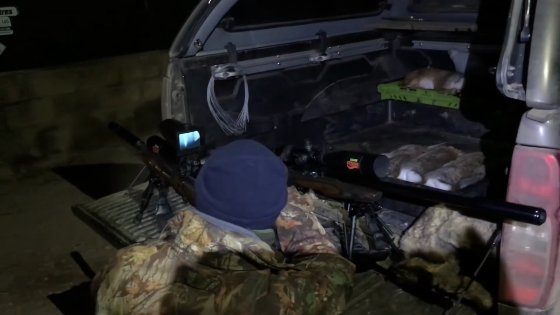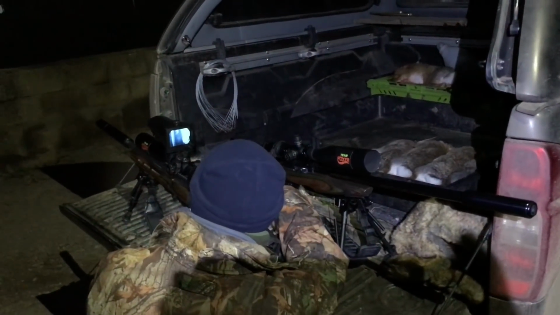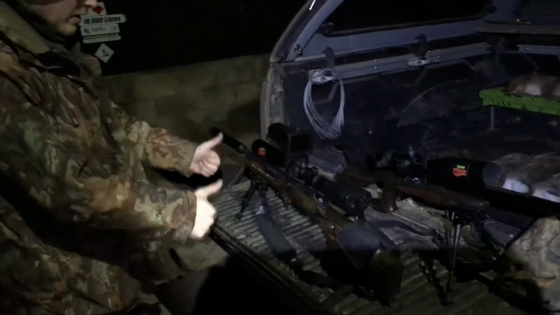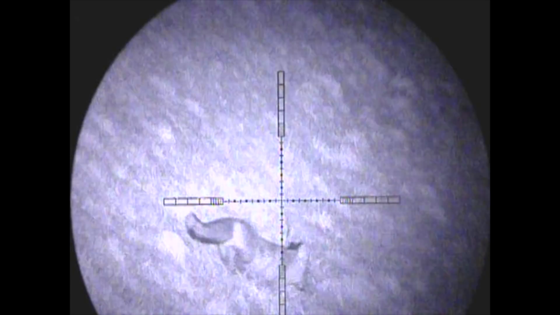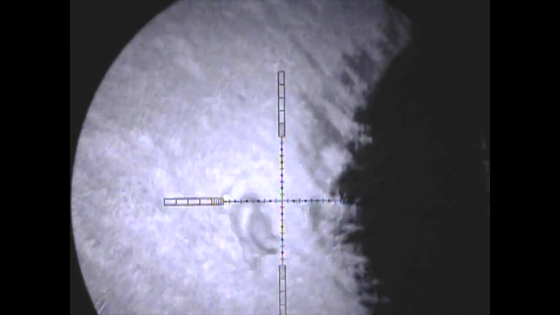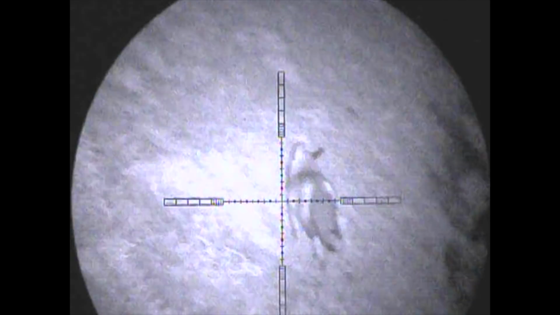All that's needed is a quick adjustment of the focus and you're pretty much good to go. Right, we're good to go. And we were literally straight into the action that evening, having just crossed the bridge into the farm, and a fox actually walked in front of the truck.